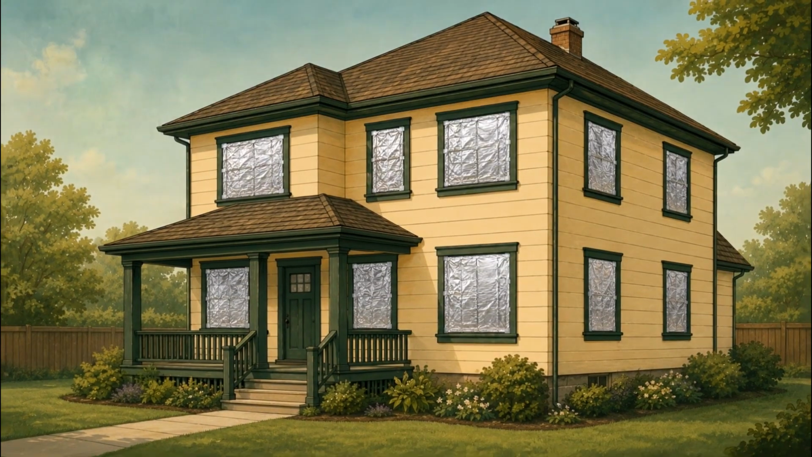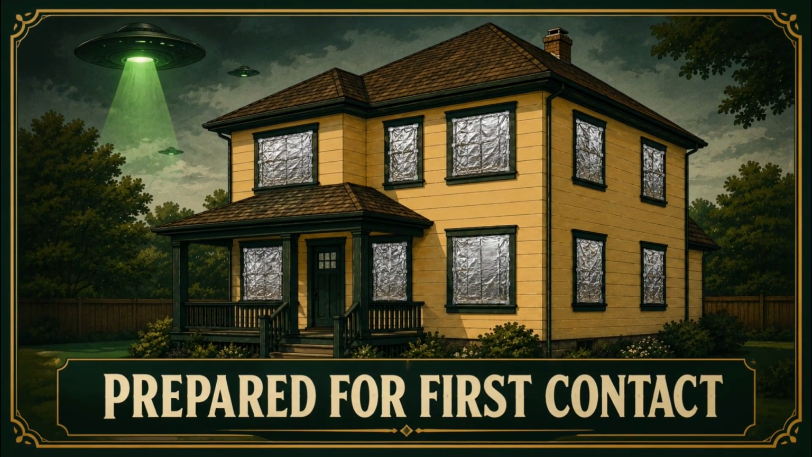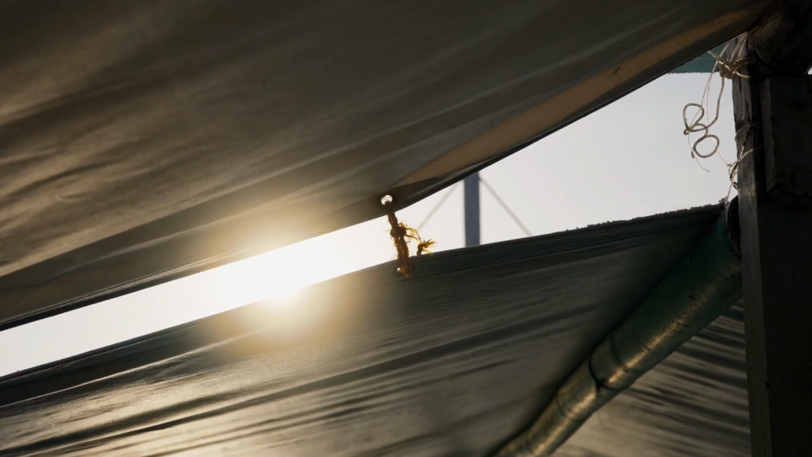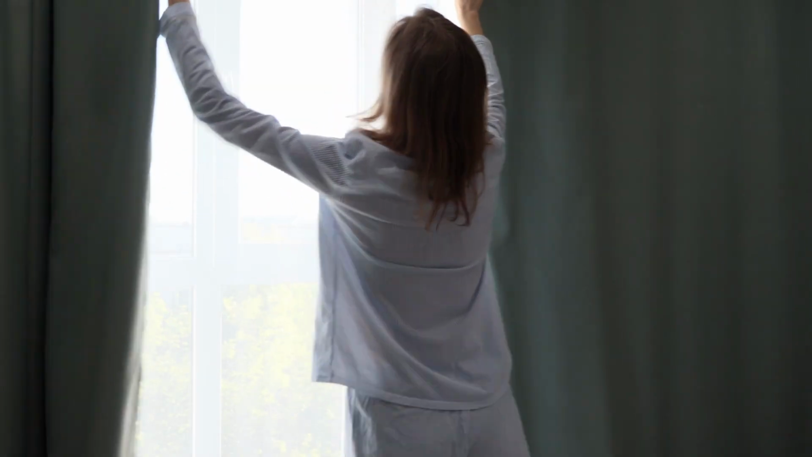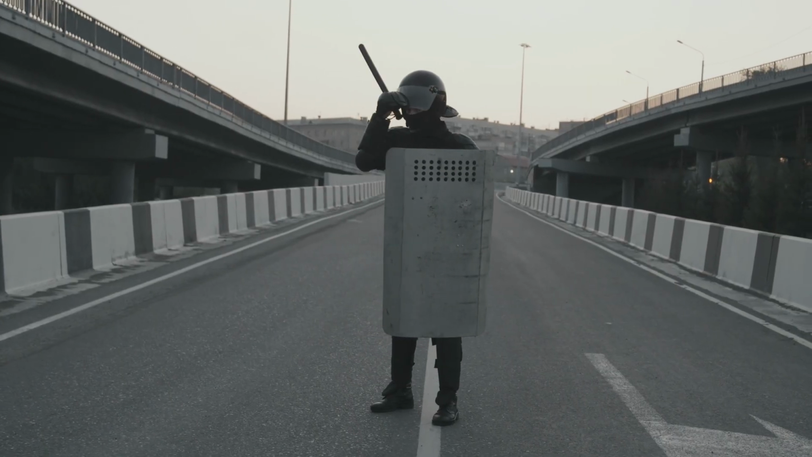Should you cover every window in emergency blankets? No. Use this as a temporary measure on windows receiving strong direct sunlight, particularly if you don't have shutters, an awning, or another form of exterior shade, or if you simply want an additional layer of protection. And obviously, you can still close your curtains and blinds for additional protection. In fact, barricade the whole room if you must.